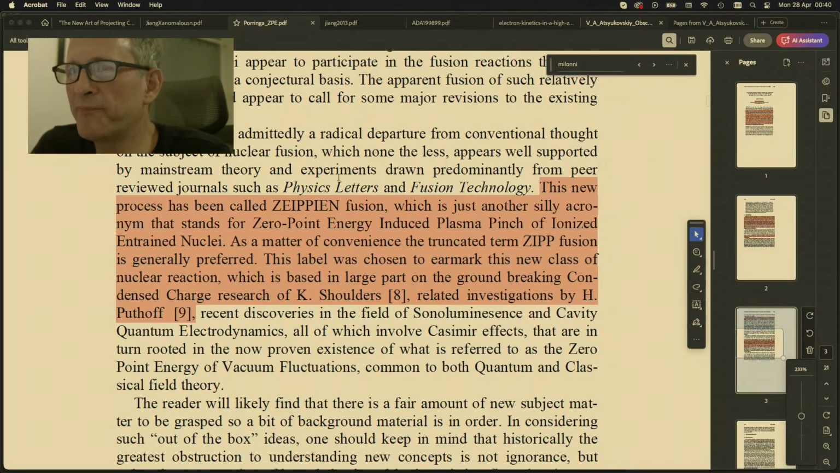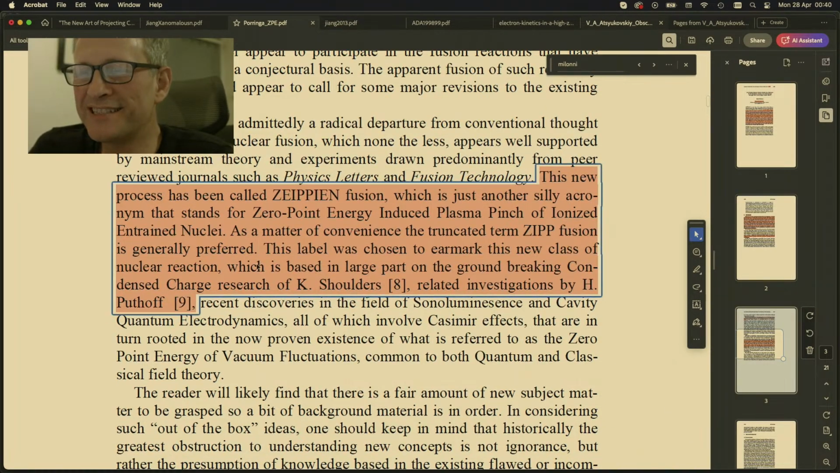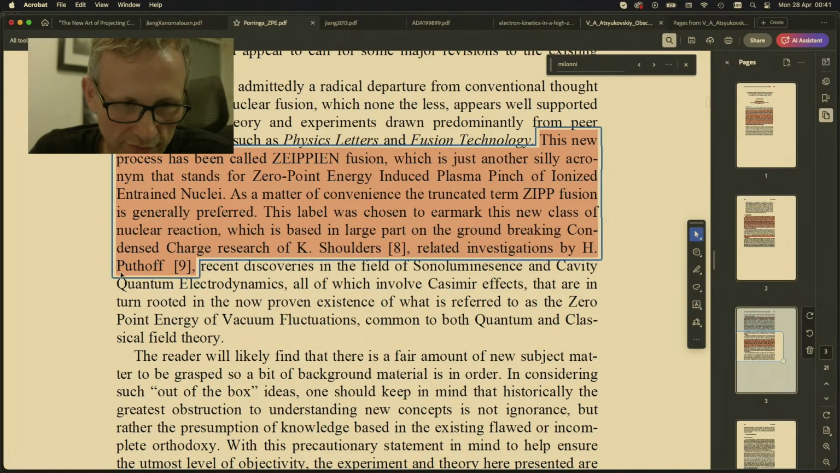And he says, from peer-reviewed journals such as Physics Letters and Fusion Technology, this new process has been called Zypian fusion, which is just another silly acronym and stands for zero-point energy-induced plasma pinch of ionized entrained nuclei. As a matter of convenience, the truncated zip fusion is generally preferred. This label was chosen to earmark this new class of nuclear reaction, which is based in large part on the groundbreaking condensed charge research of Kenneth Radford Shoulders, related investigations by Harold Puthoff.